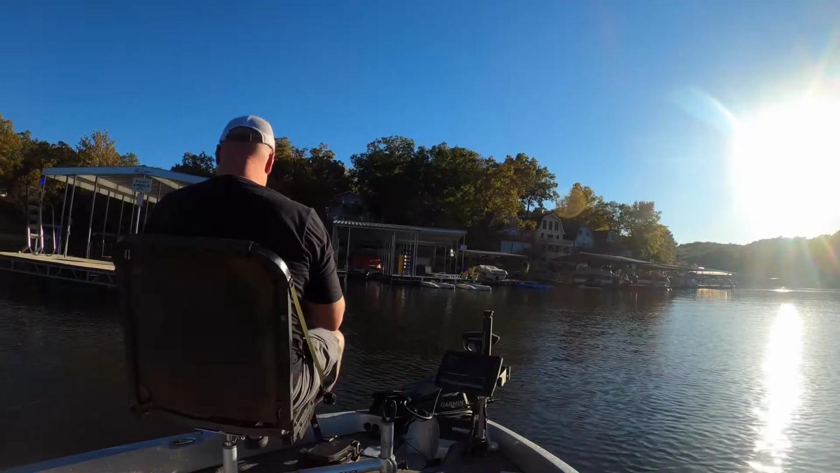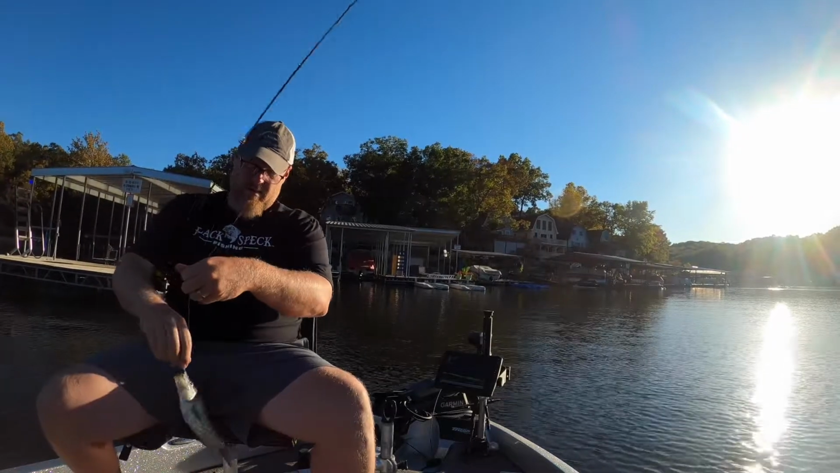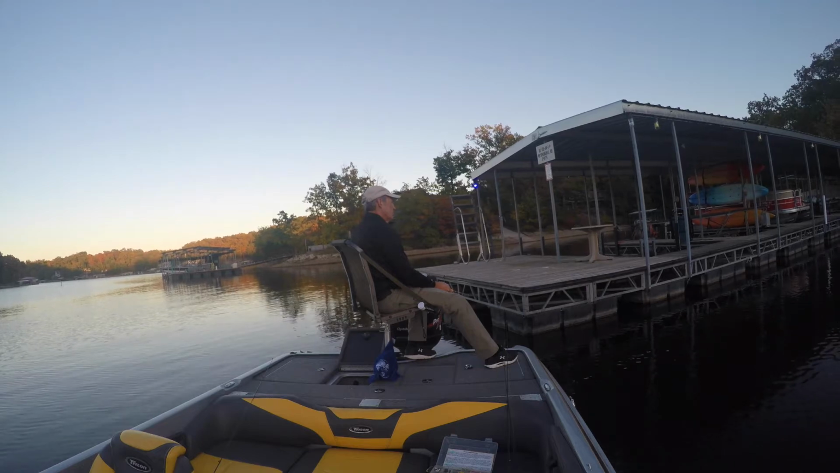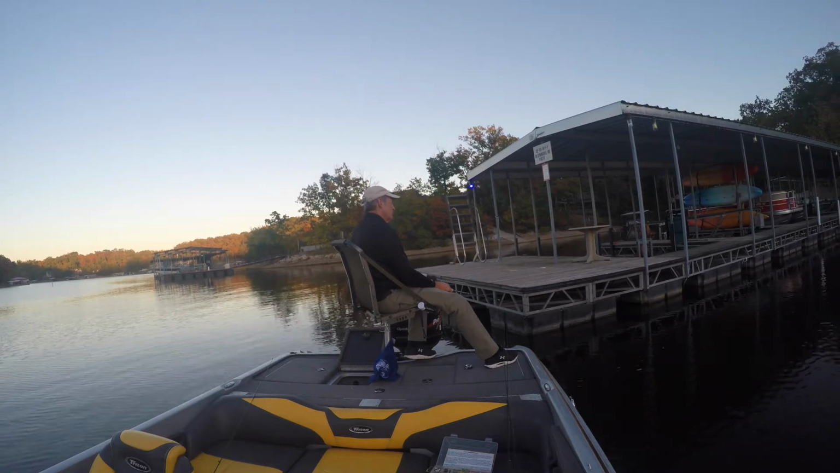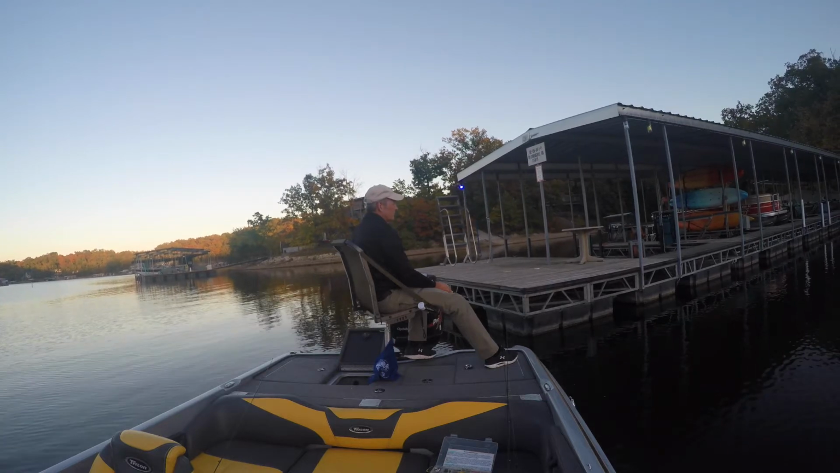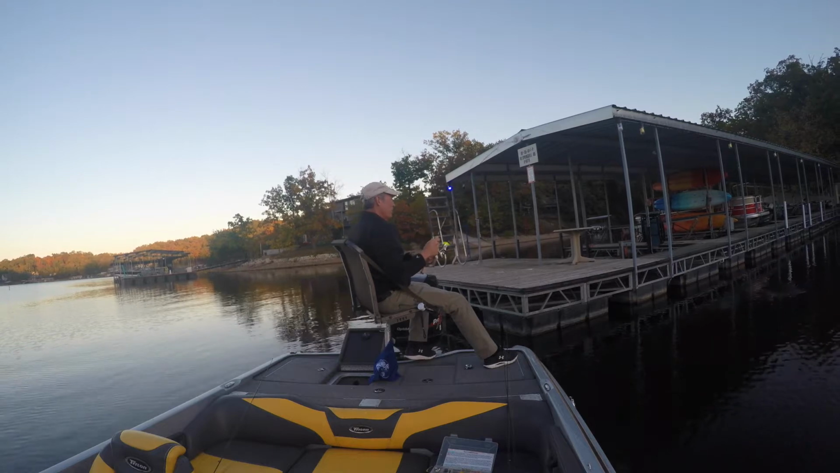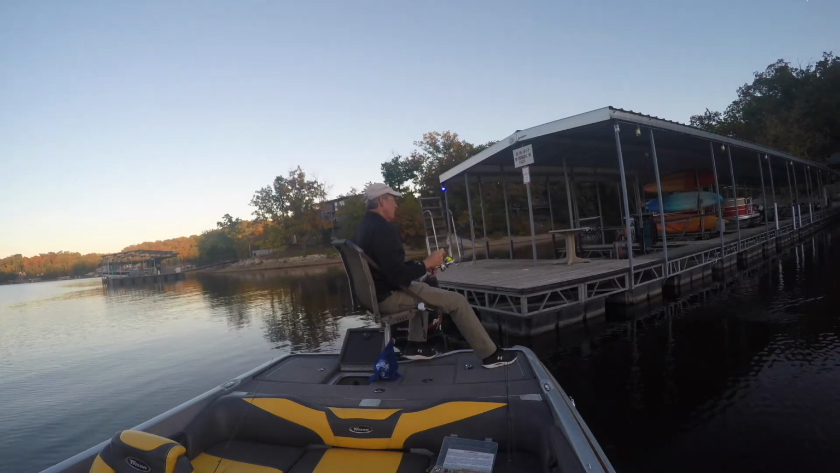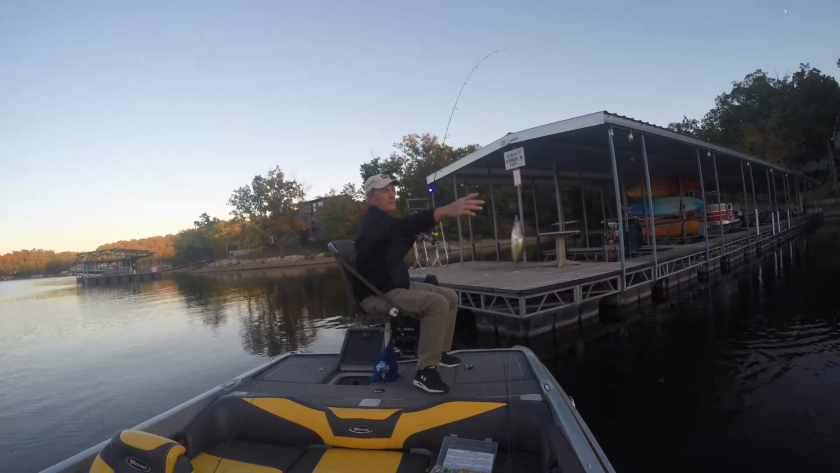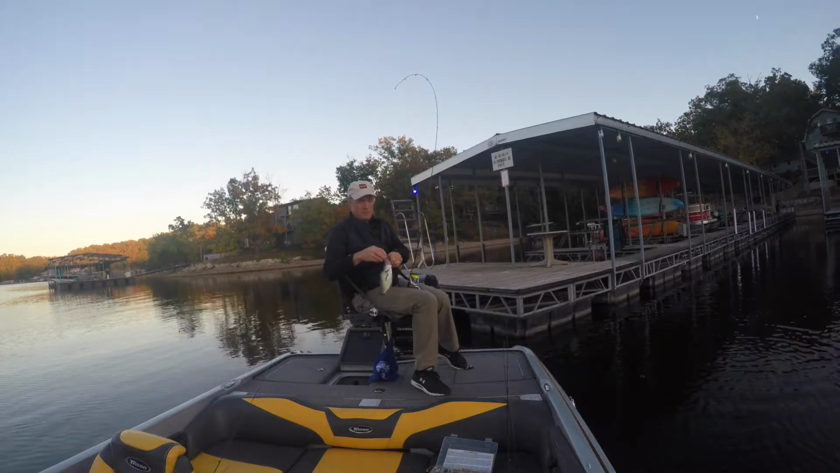He doesn't feel very big though. Yeah, I think he'll barely make it. There we go. No doubt. Shallower? No, that's a deep count.